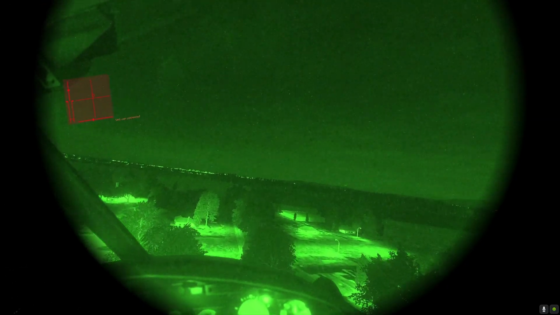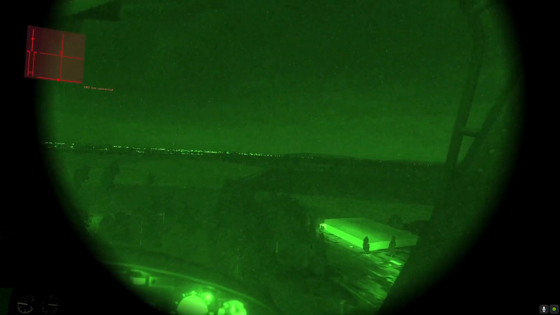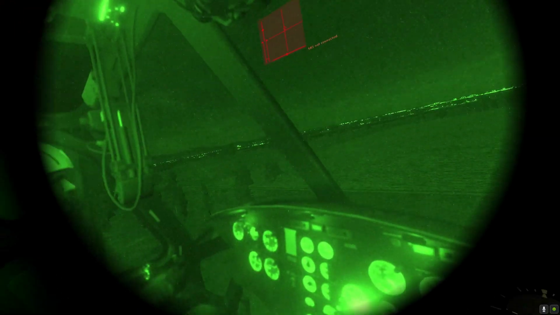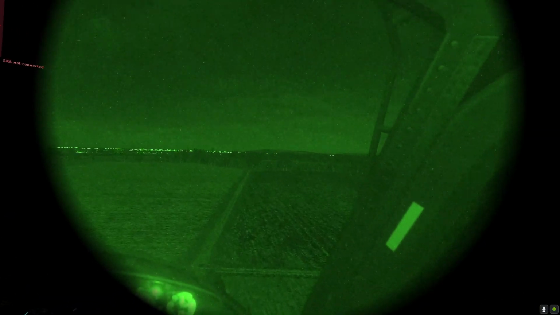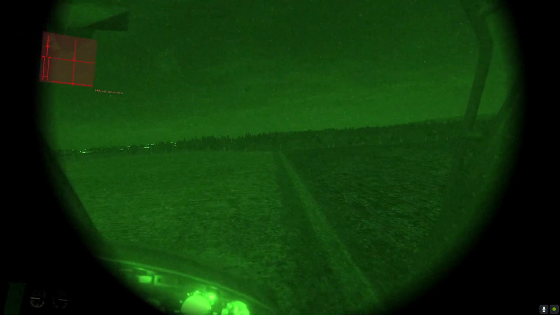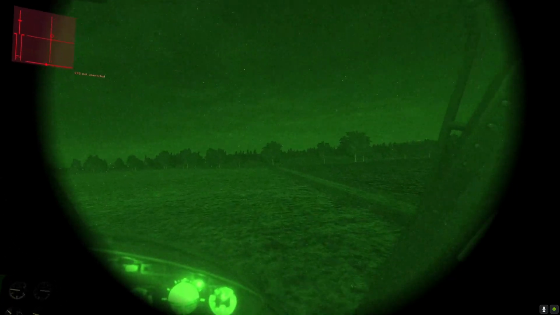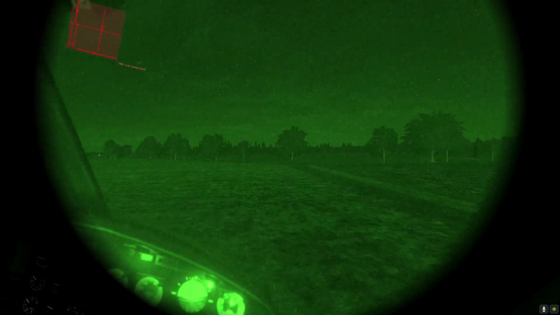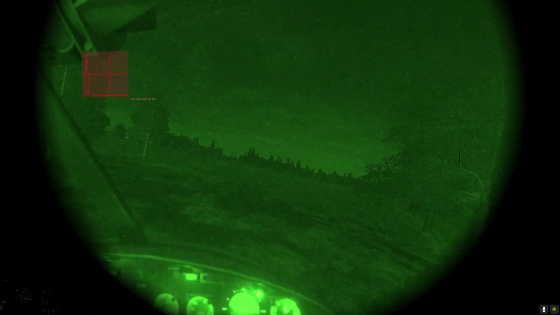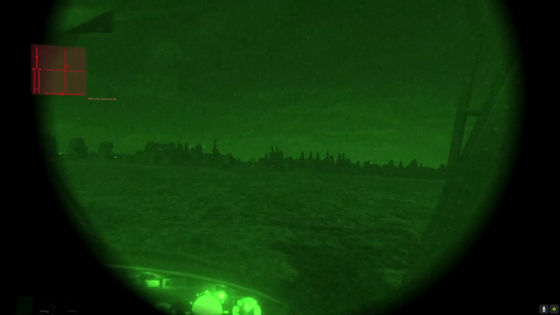There it is. There's the smoke. I see it now. And coming down here. Trees here. You can see it straight up ahead, at my 12 o'clock there.